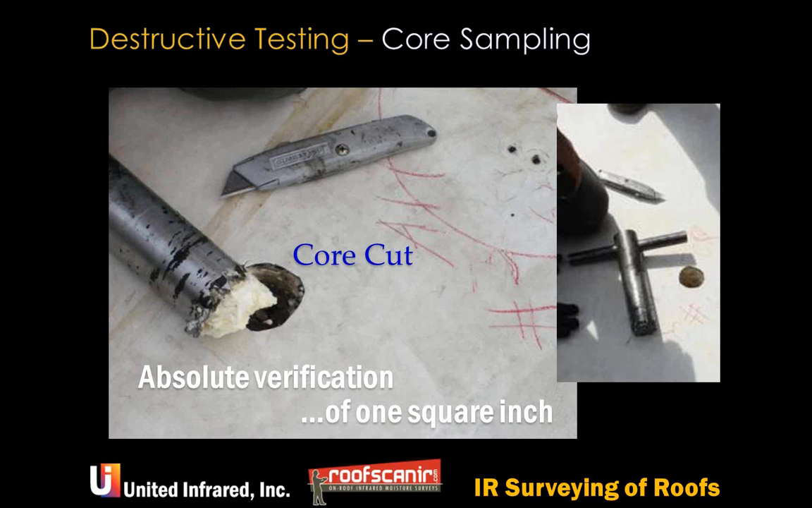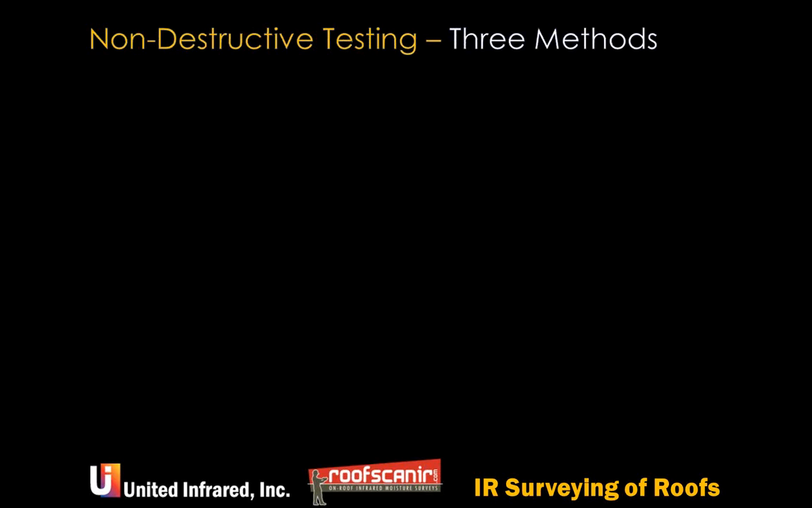This is important when you're trying to figure out what kind of roof system it is, what's in the substrate, and two, how much moisture is in there. Obviously, you can't cut holes in every little small section of the roof, but it is absolute verification. Nothing non-destructive is going to be absolute verification, but as you'll see, you get pretty confident doing this. What's going on, and two, we use other technologies to help us with the verifications.